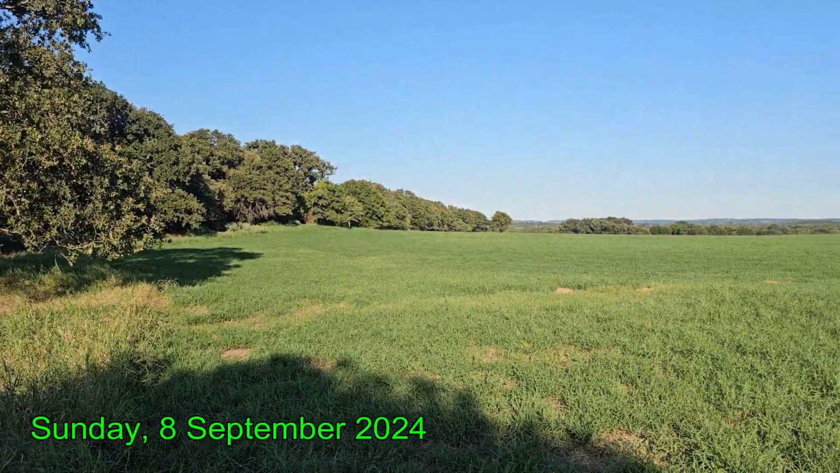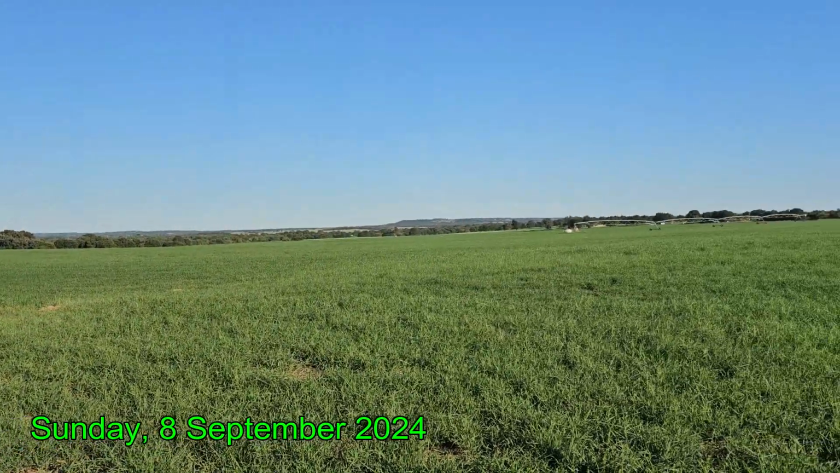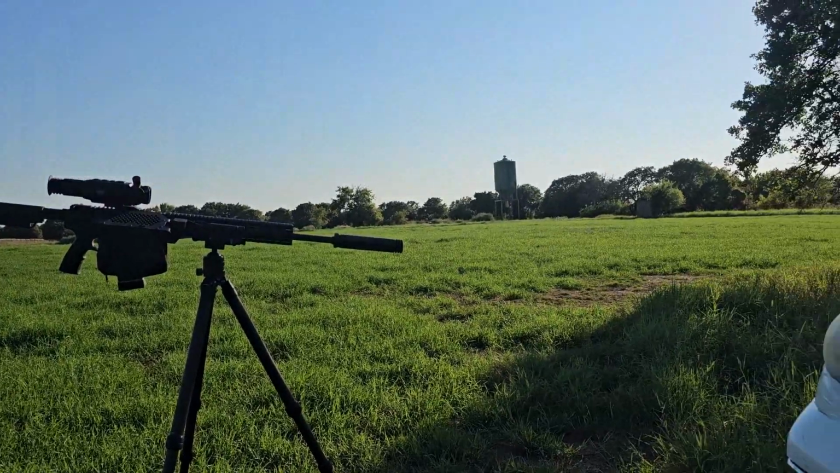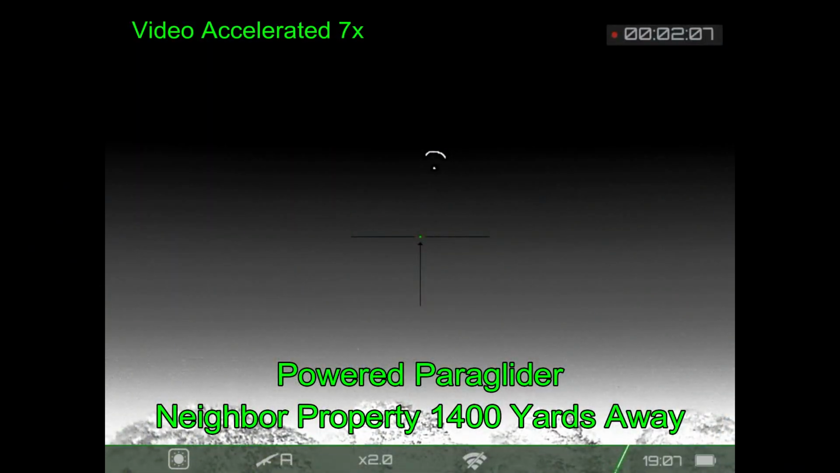Sunday night finds me in this field where the landowner reports hogs. This is his main hay pasture. He takes very good care of it. Now all the action is going to take place over where my rifle is right now.